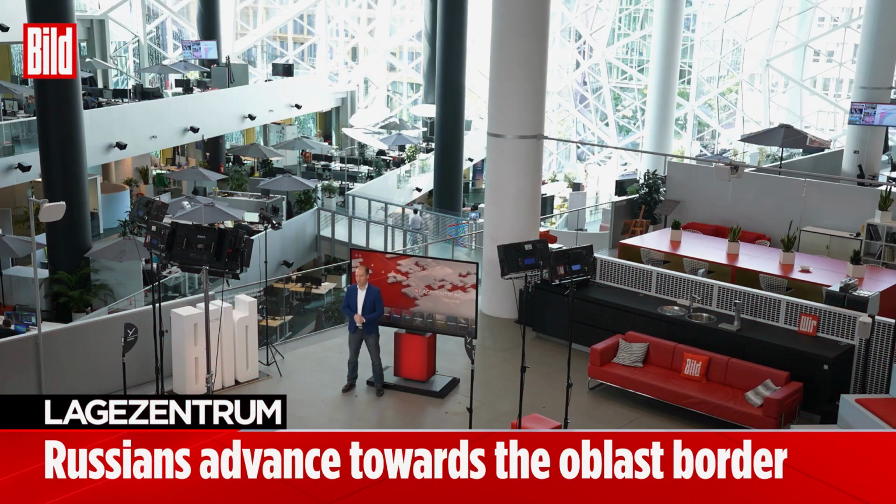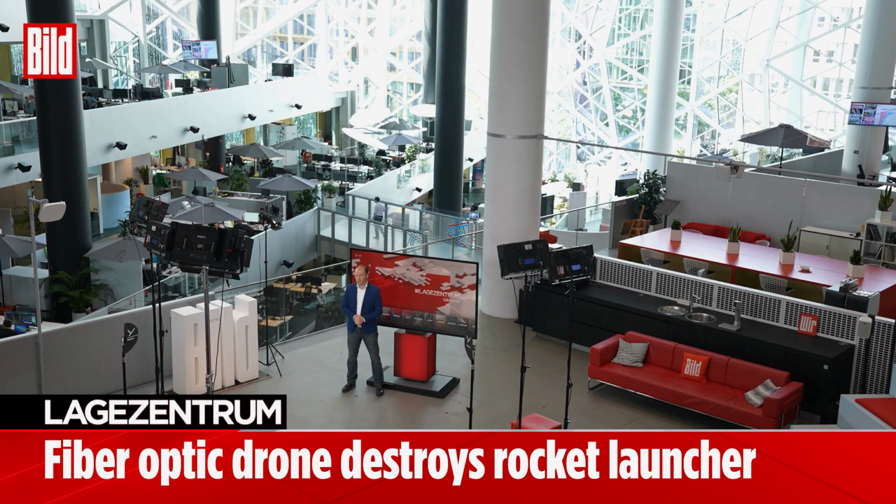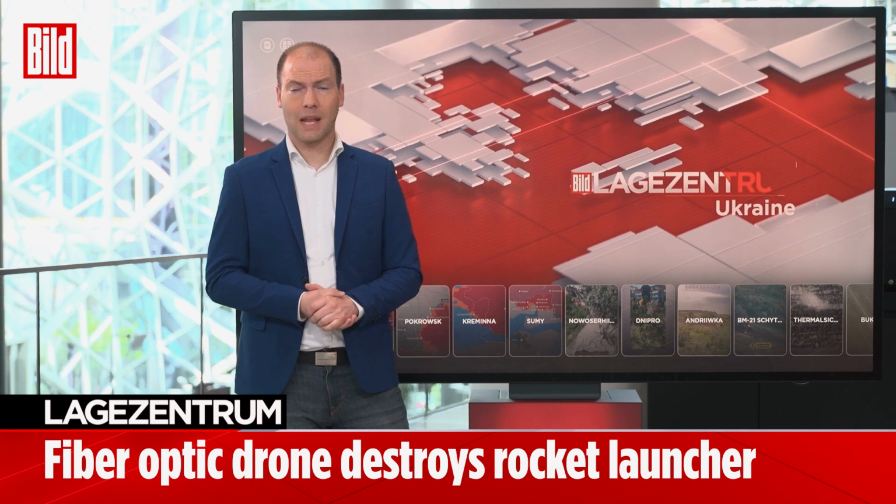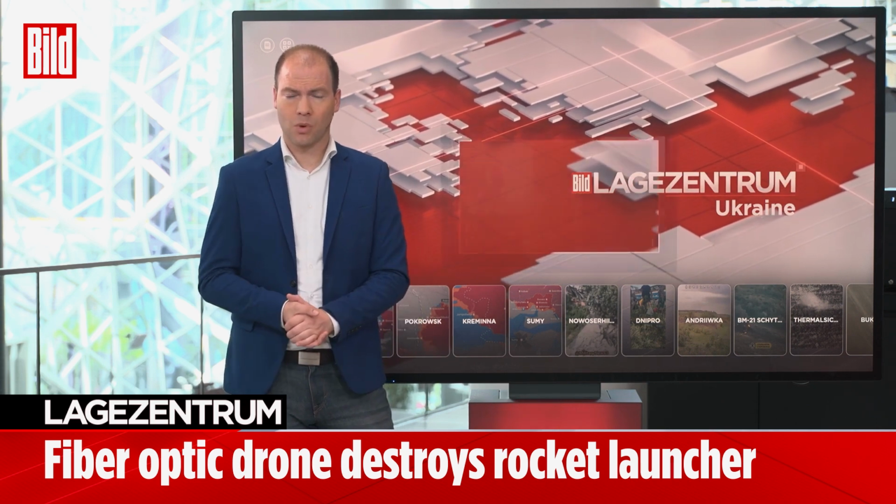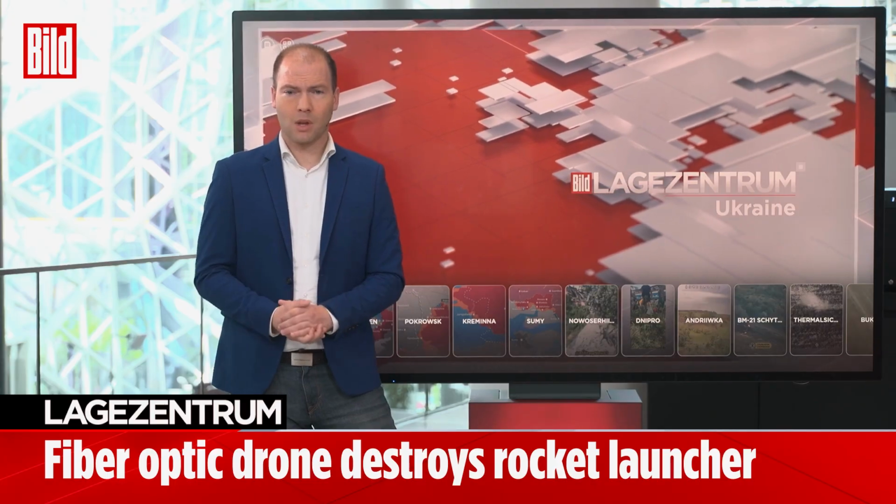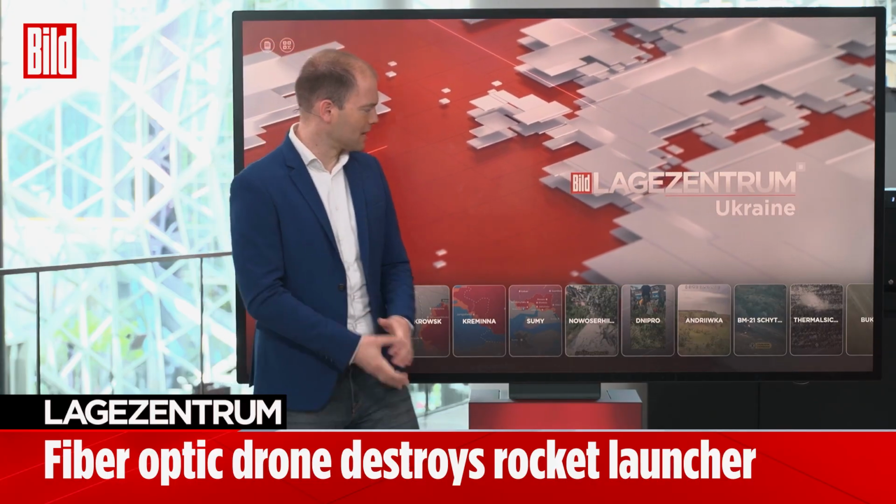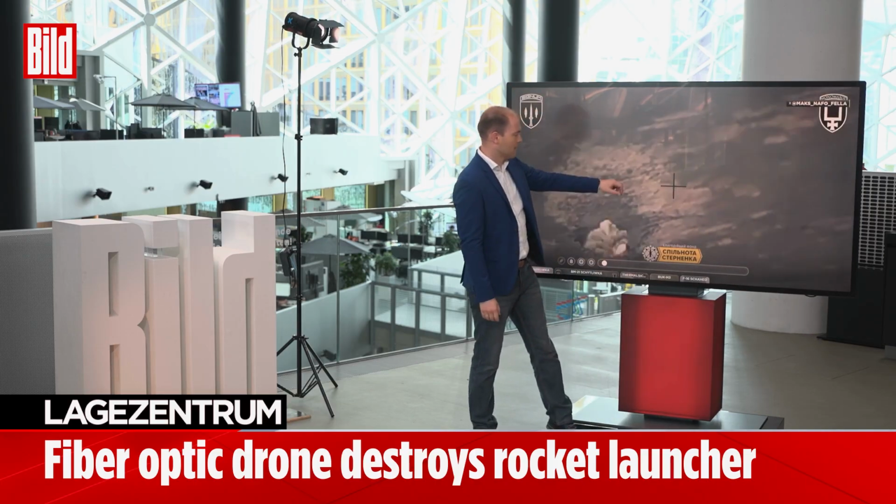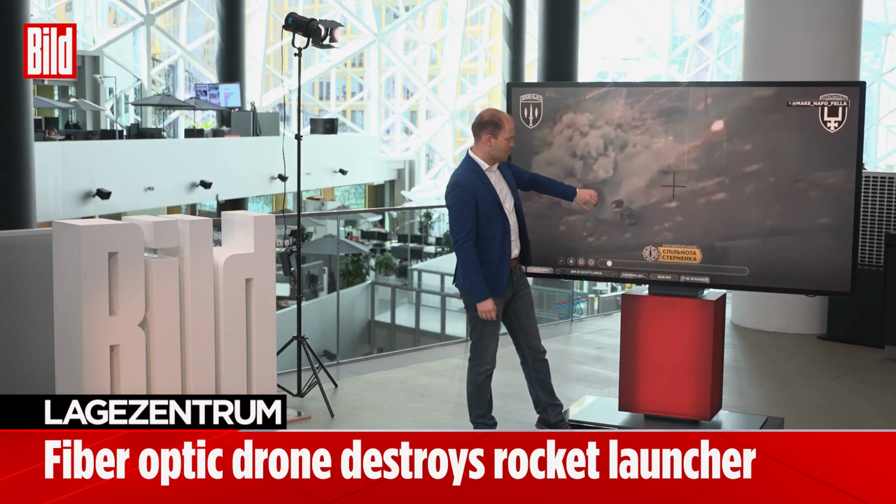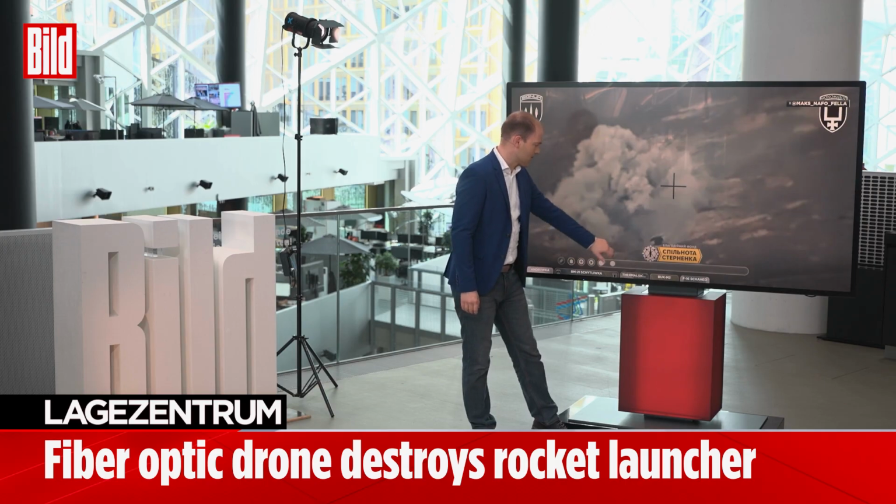We're staying in the Donetsk region, moving a bit further north to the area around the city of Lyman. And here we have new footage showing that Ukraine is now capable of destroying multiple rocket launchers of the Russian army using FPV drones. We've just seen also in Novosahivka one of these multiple rocket launchers in action, bombarding the retreating Ukrainian soldiers there. Now, as mentioned, a bit further north we see another one. Here we see it, the BM-21 Grad launcher firing its rockets.